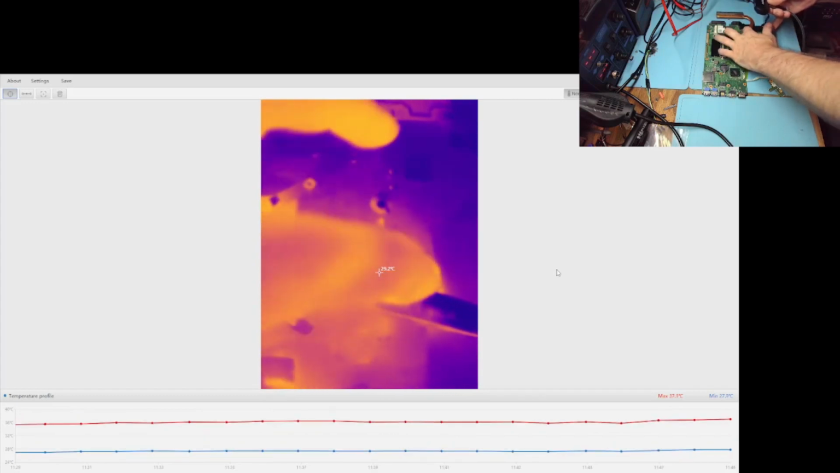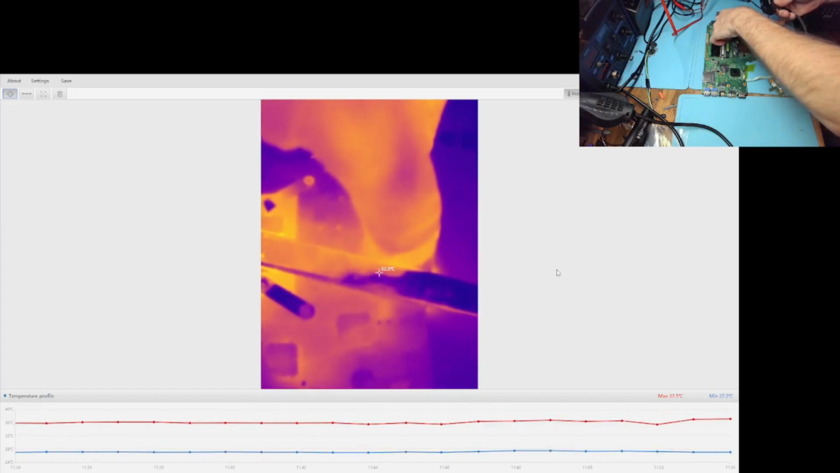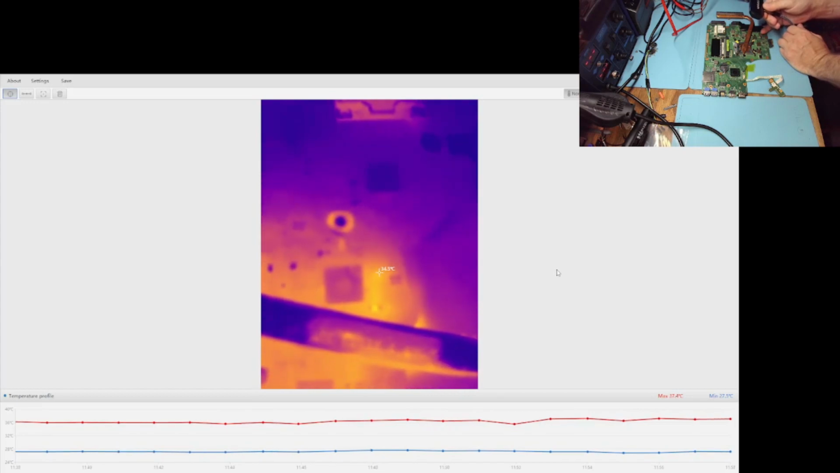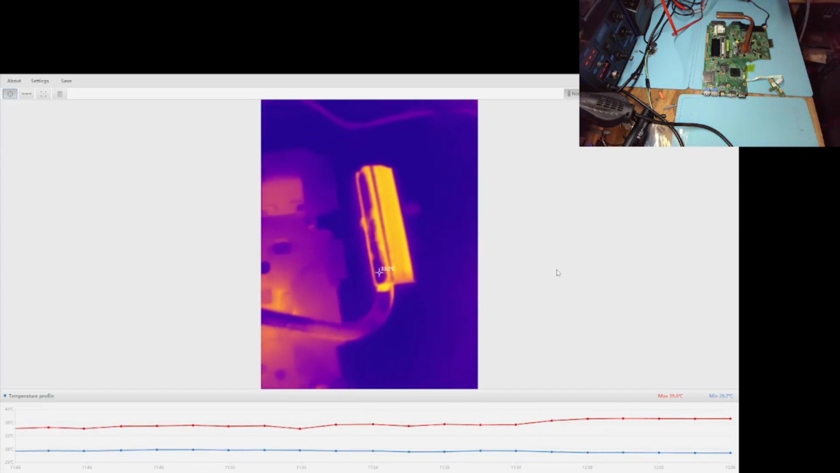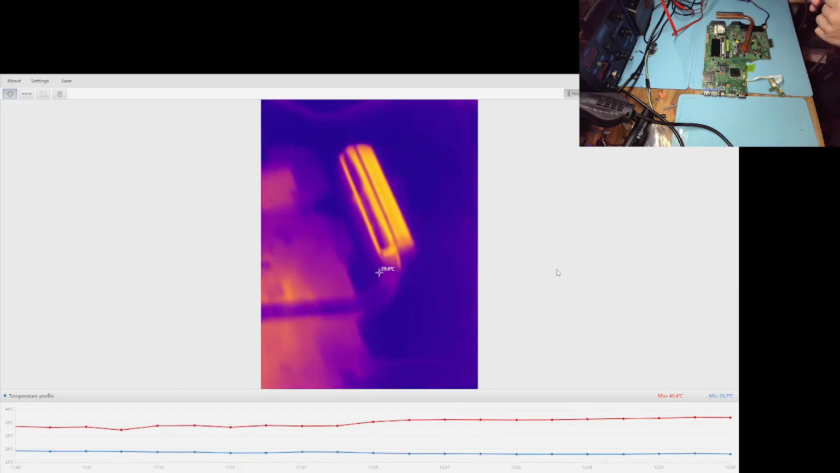So you see, at 30 degrees, you wouldn't really even feel with your finger. It would be a little warm, but it's very tough to find. I can see the CPU is dissipating temperature.